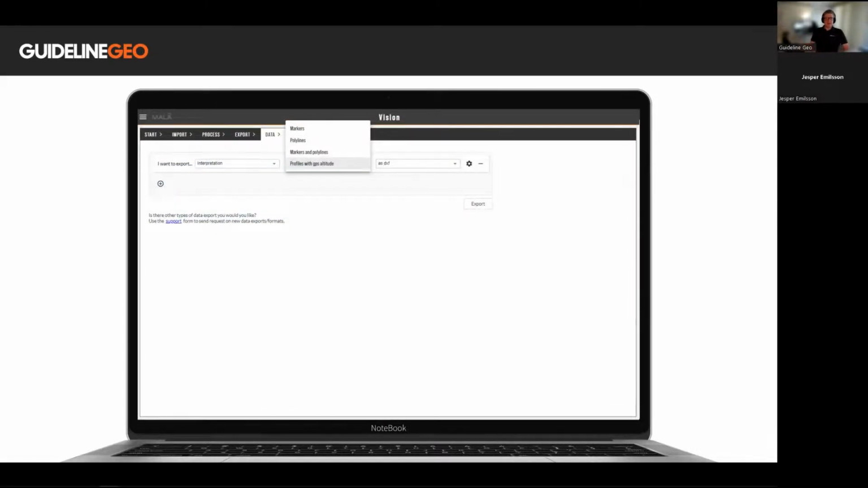Obviously, this isn't a complete walkthrough of everything that's available in MALÅ Vision, but there are a few things I wanted to highlight. We are regularly making improvements to MALÅ Vision, and one of the latest improvements or additions has been improved export functionality for your interpretations.